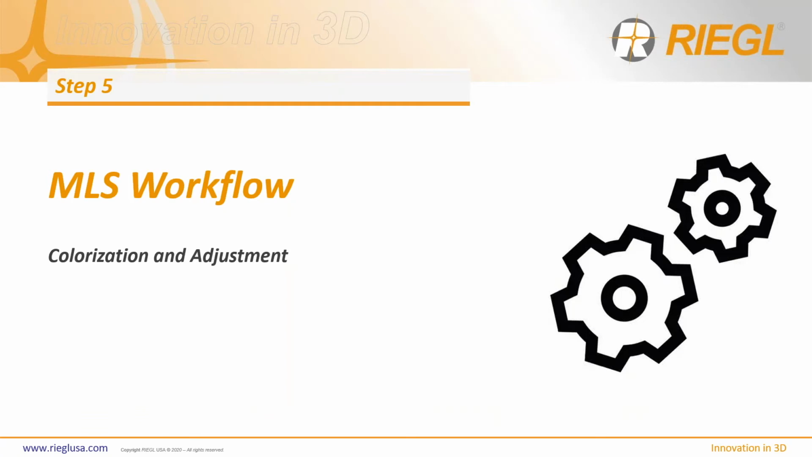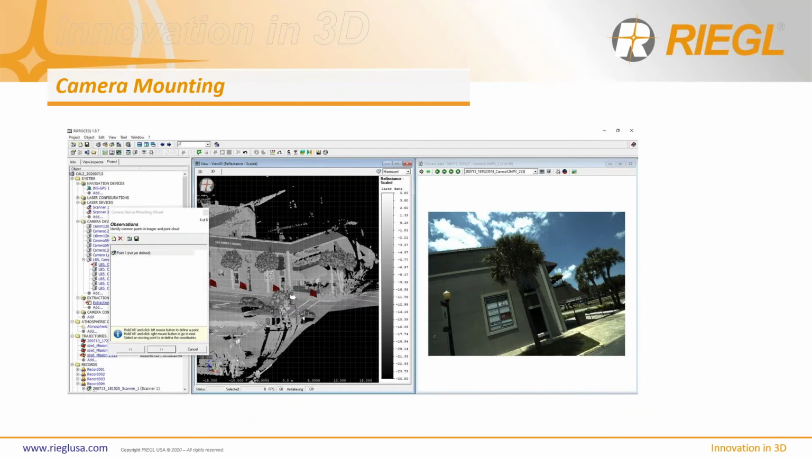So really the last step in this workflow is to do a colorization of the point cloud. And to do that, first you have to adjust the camera mounting. Like I mentioned before with the cameras, they're very easy to adjust and move to match mission-specific goals. So in this case, it shows you a quick screen capture of what it looks like. You can select points in the point cloud and then points in the image. And once you get at least 4, you can then create a camera mounting adjustment. So this isn't changing the lens model that we've calibrated ahead of delivery. This is changing the mounting or the physical orientation of the camera.